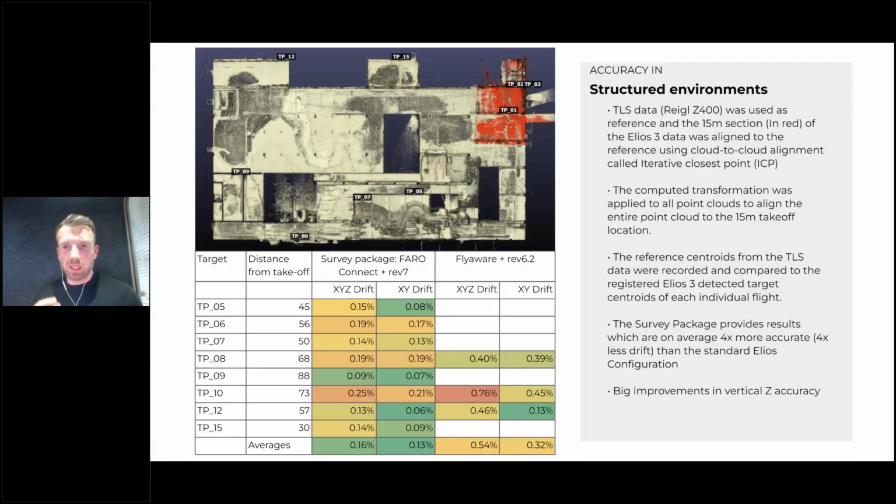To go through how we are actually able to achieve this, we took this structured environment, which is the basement of a factory. We laser scanned everywhere with a Riegl scanner. Those of you who are in the survey world will know how precise Riegl scanners are. We're getting plus or minus a couple of millimeters. This took around 15 to 20 scans to cover the whole area.